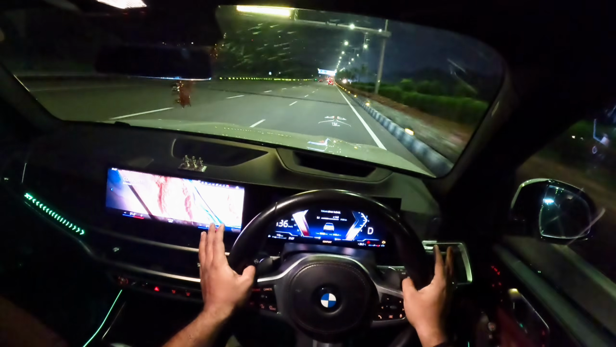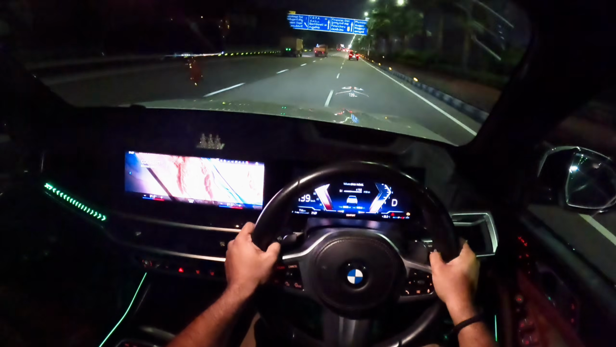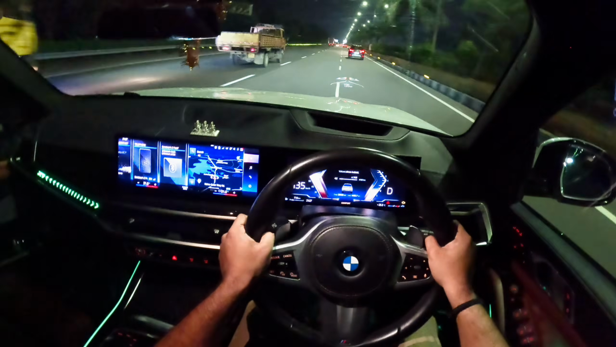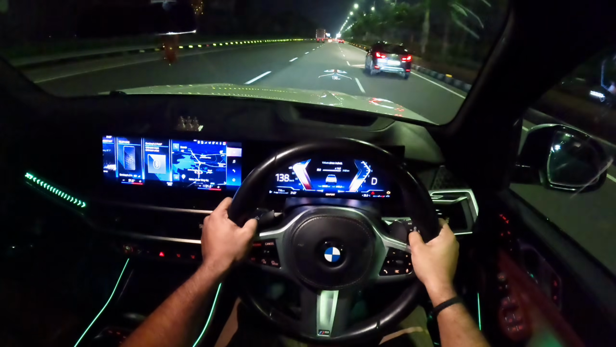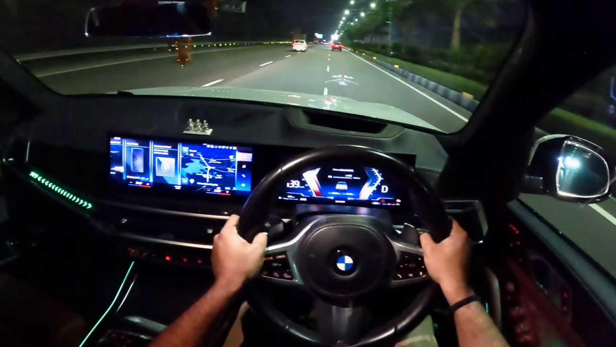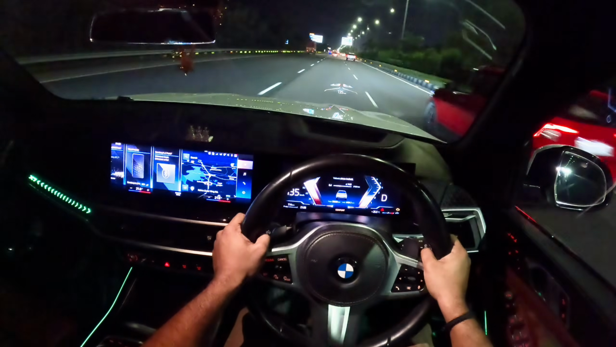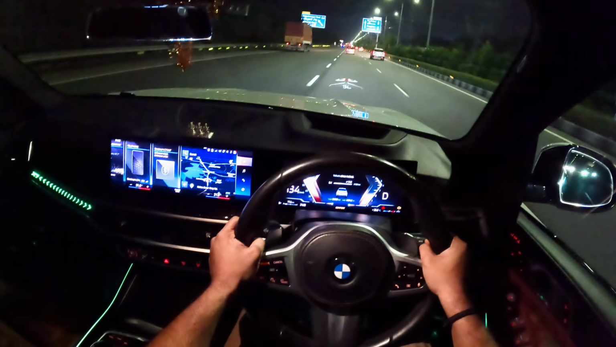Wow. It visibly feels relaxed. Very nice. So not at all feeling like I am in some SUV. I'm driving as if I'm in a sedan.